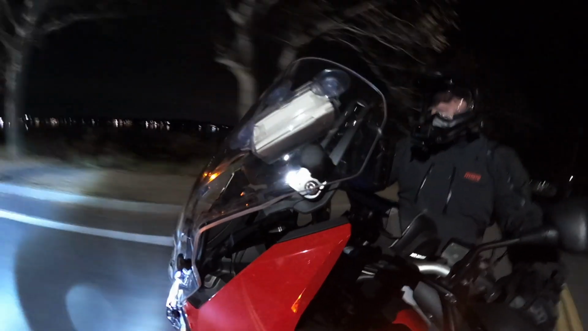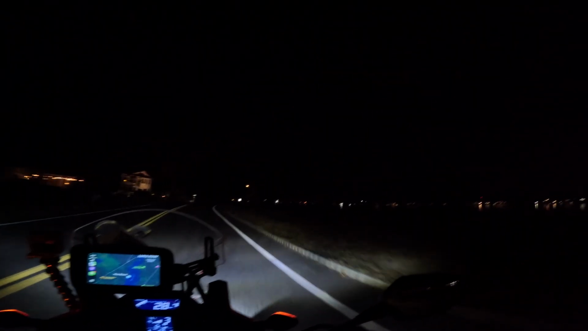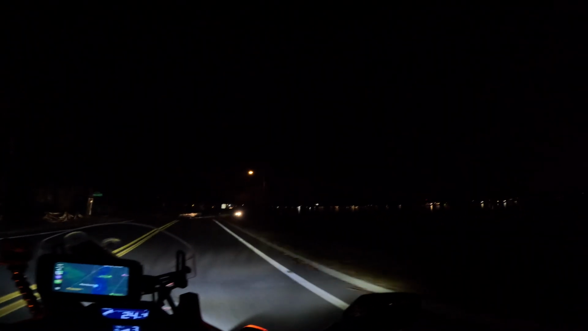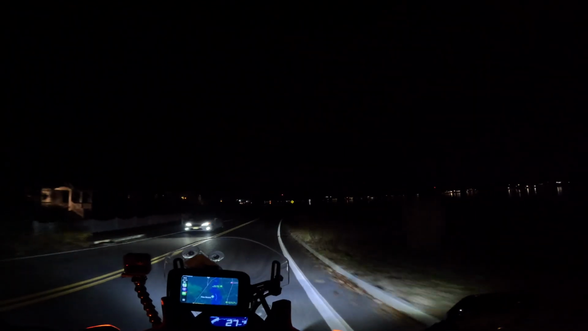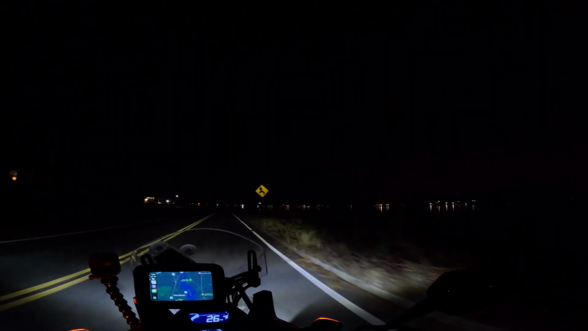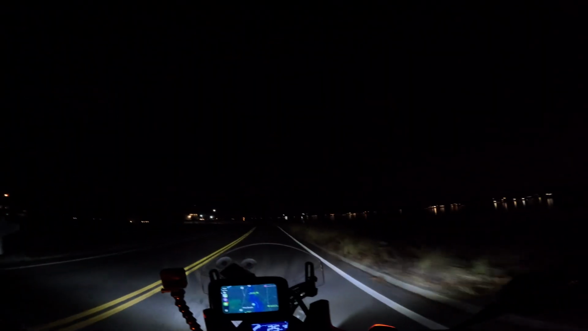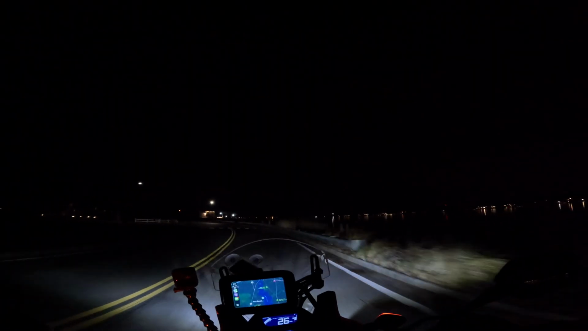That house is amazing. 1,000 windows. Full-time job, keeping those clean. But how cool is that? Out on the water, y'all. I don't know if my 360 is going to capture that because it's on the other side of the bike. Man, this smells like winter if I ever smelled winter. What a view at night, man. What a freaking view, y'all.